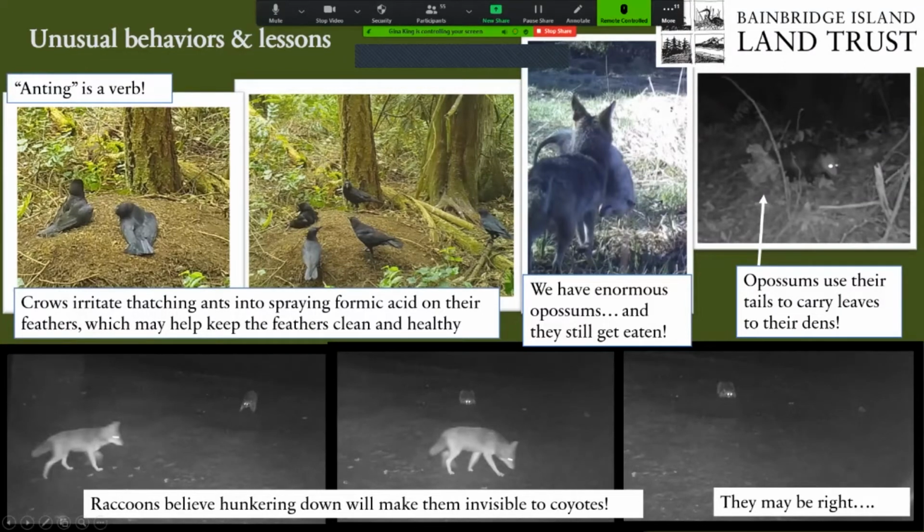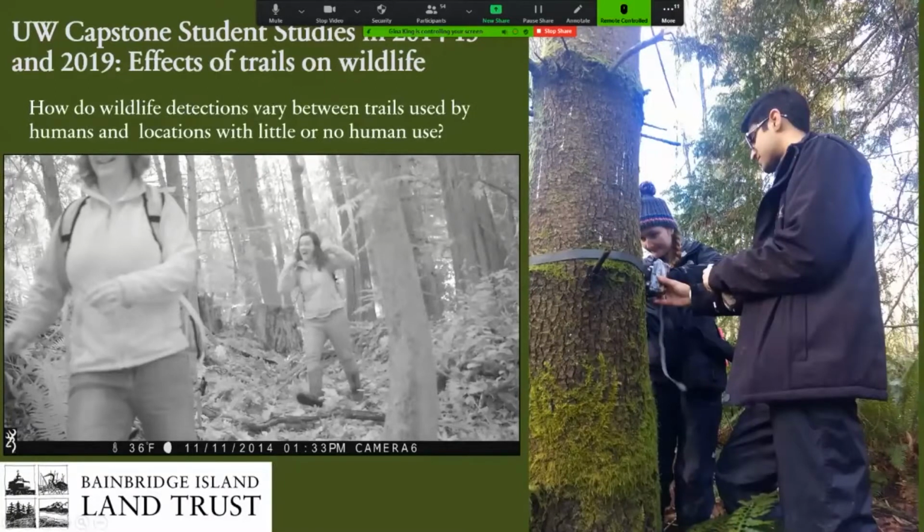We also caught this coyote carrying an enormous possum over on Meg's Park and Farm. And then back on Miller-Kirkman, we watched a possum carrying a bundle of leaves with its tail, which they use to line their little dens. So we know it's denning nearby. Also on Miller-Kirkman, this poor raccoon was caught out in the open when a coyote came wandering through, and it did the only thing it could do, which was to hunker down, which fortunately worked for it. It walked off after the coyote left. So lots of really interesting things that you capture on these cameras.